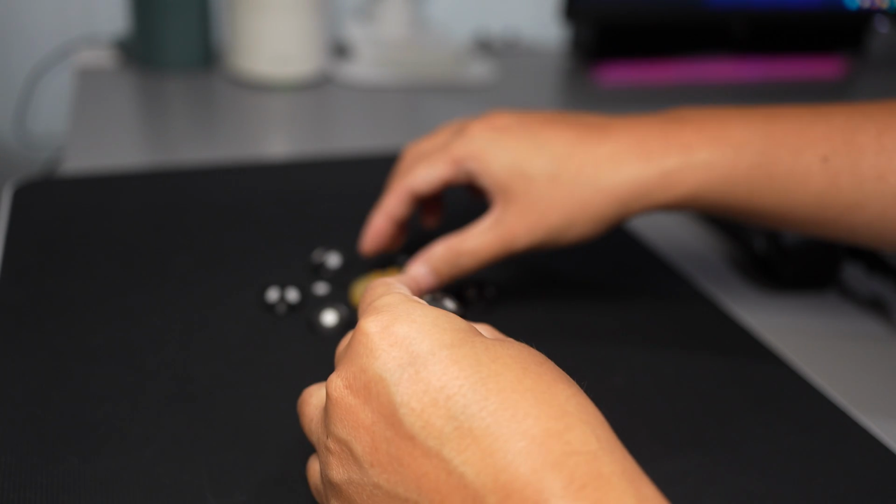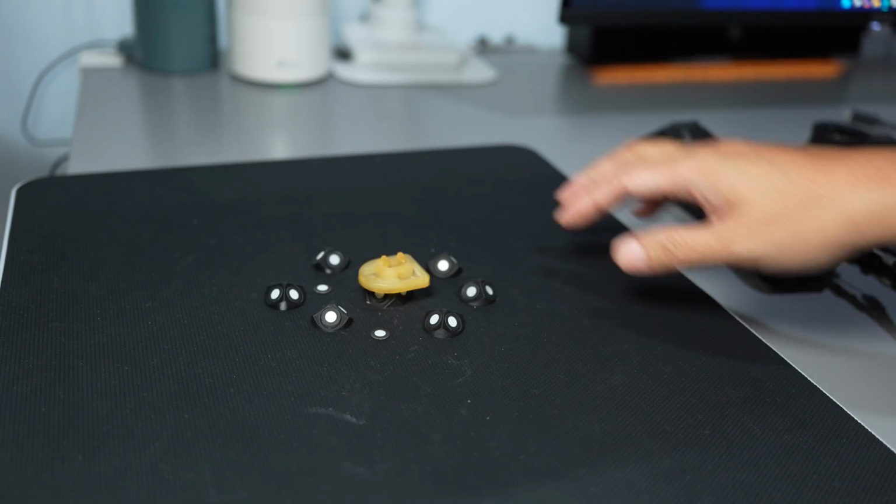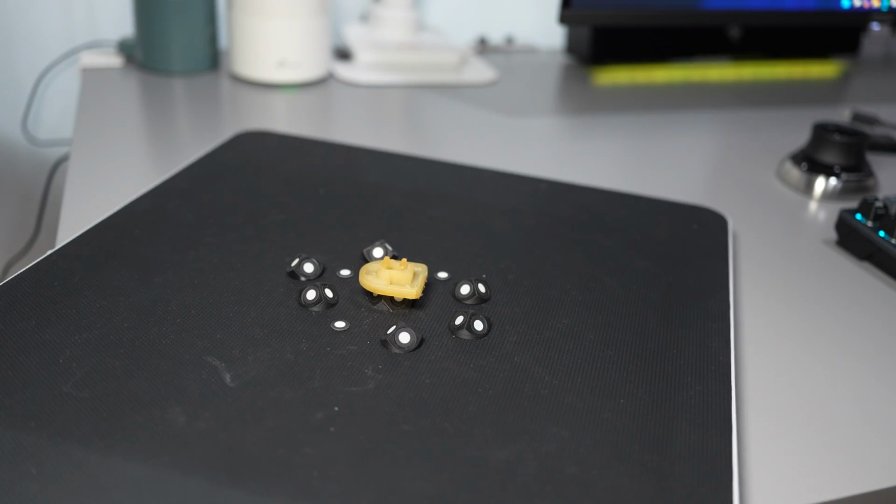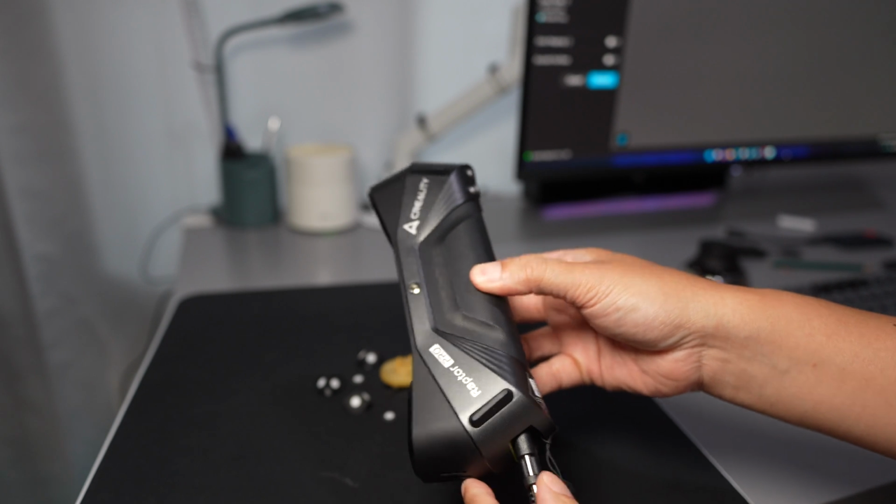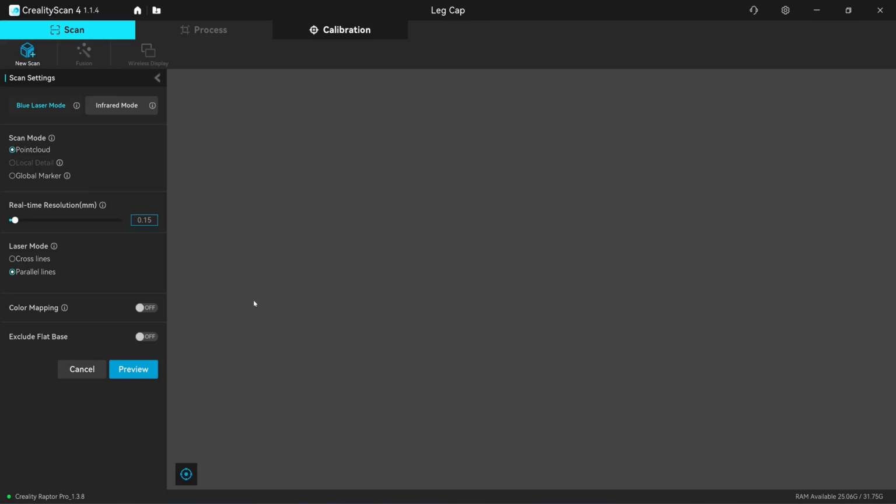I will lighten it up a bit so that I can scan the extreme edge of the side. Raptor Pro. Create scan 4. Okay, 0.15 for the resolution. The part is very small. Color line.